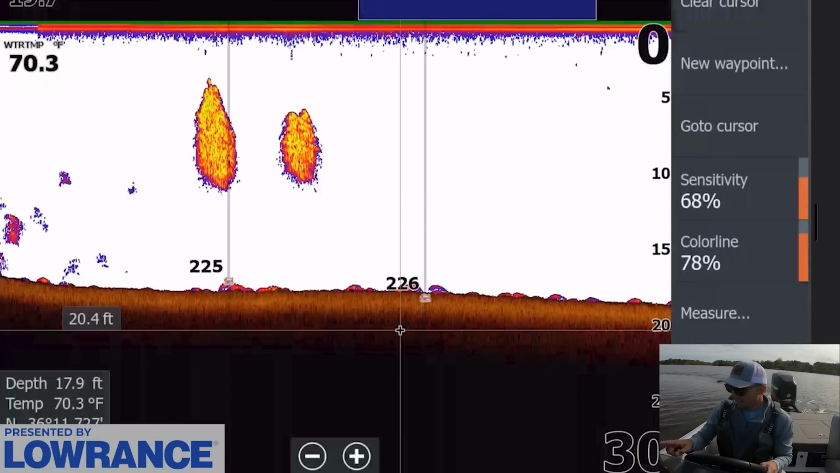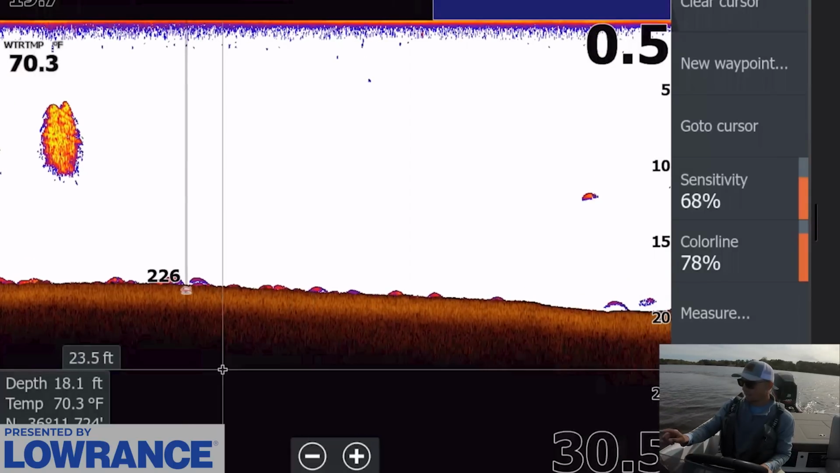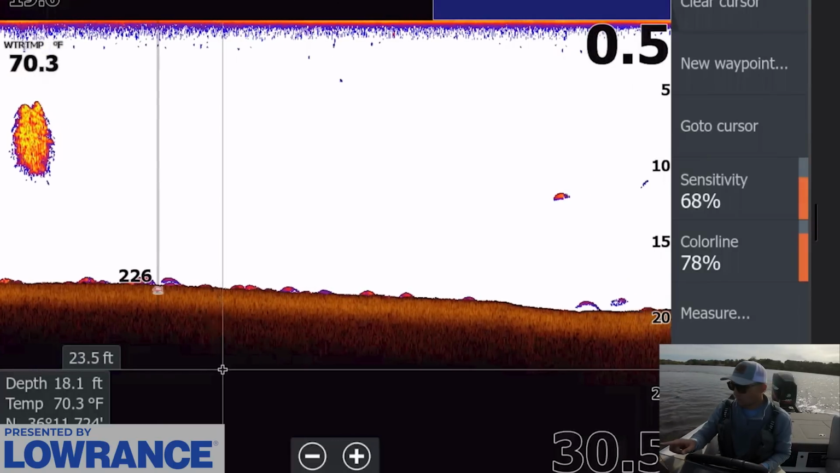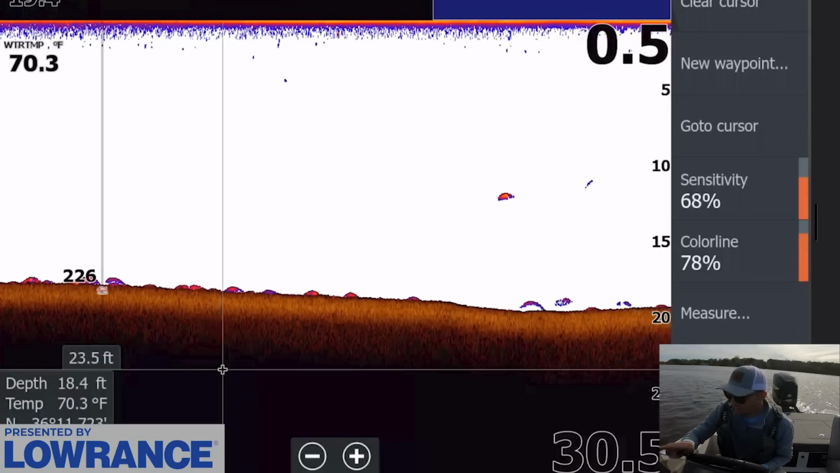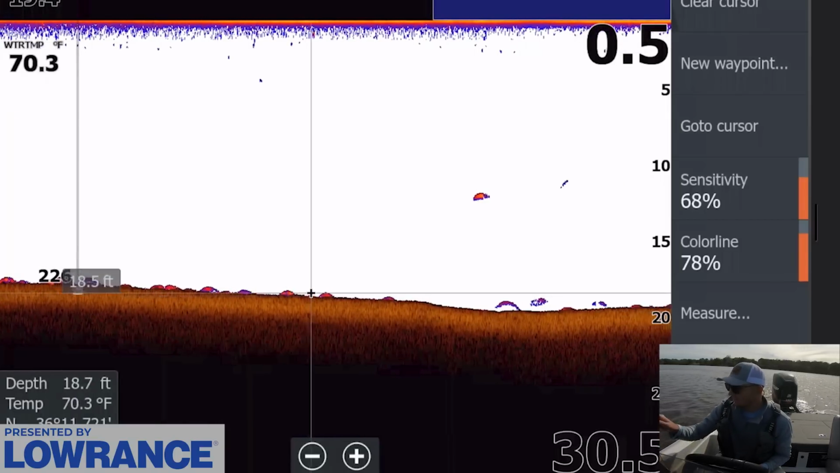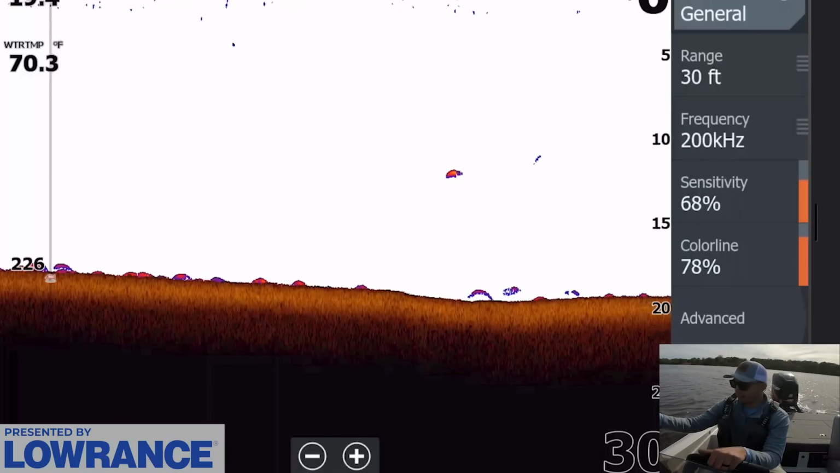the bottom. And the way I find them is using this color palette I do on my Lowrance unit, where you have that bottom being darker and then that really stark white, and then you just see those small arches dotted all over the bottom. So there's a bunch of fish down the bottom down here.